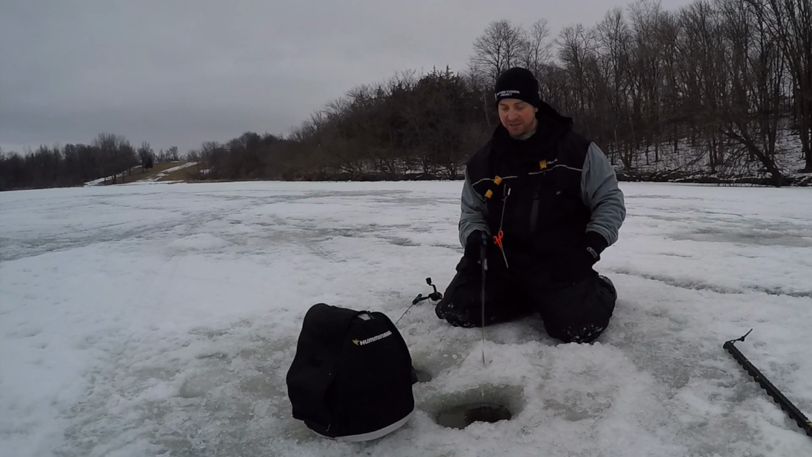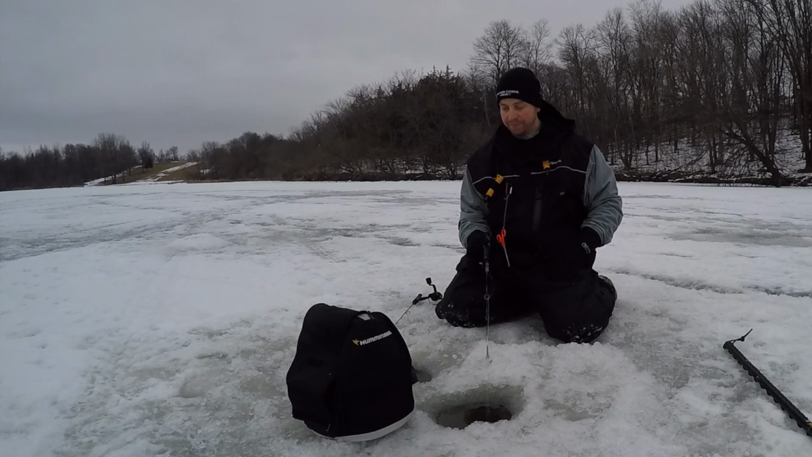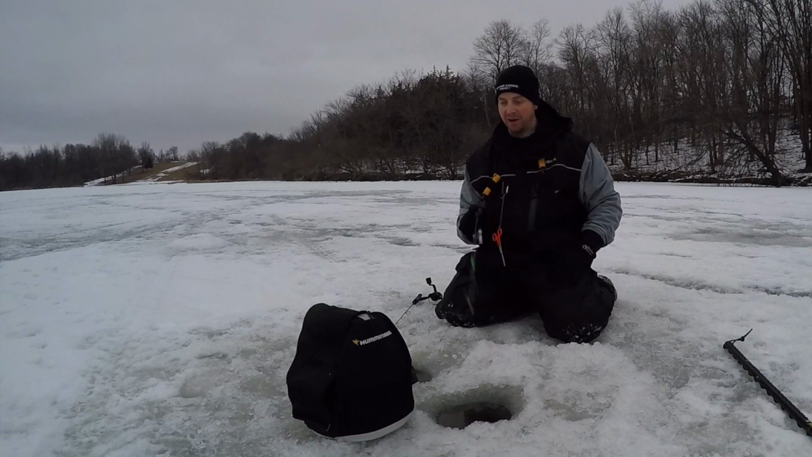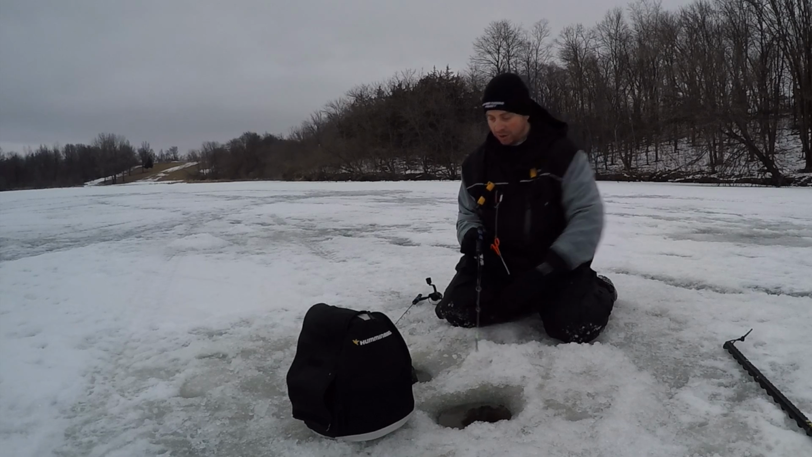We are probably 30-40 yards off the bank here, and right now I'm sitting in about 16-17 foot of water. Been out even a little bit further, drilling some holes, and found some suspended crappie along the way, anywhere from that 12 to 16 foot range.